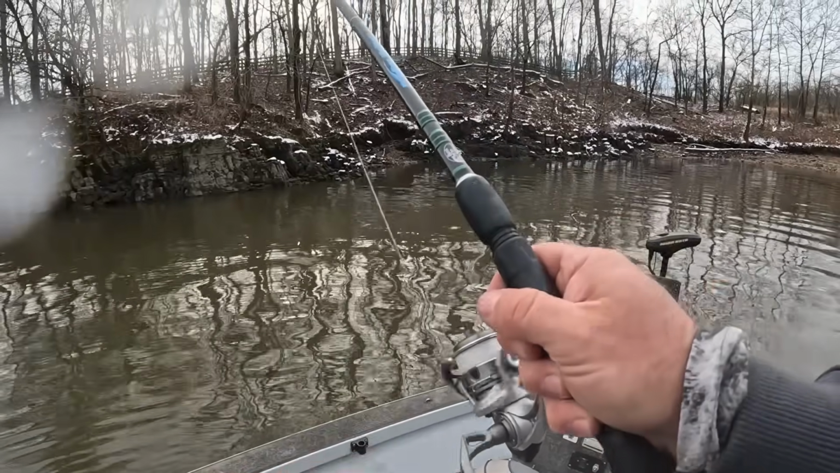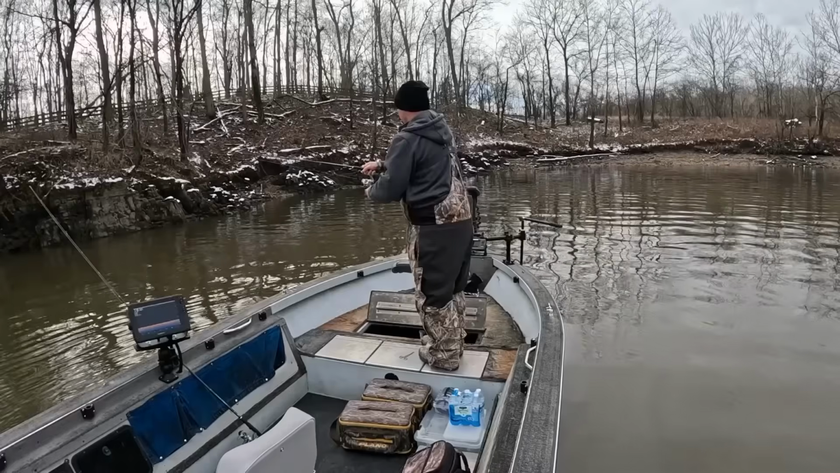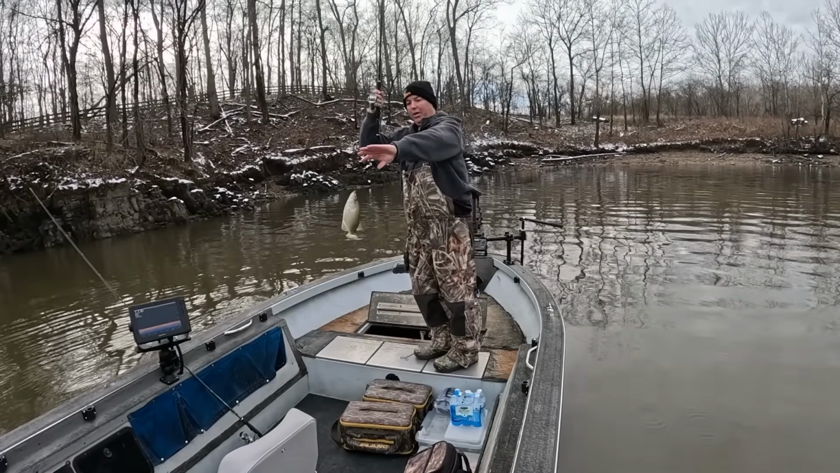That one hit as soon as it went out there. This feels like a good fish. Another good fish. Nice one. White one. Pretty decent fish here.